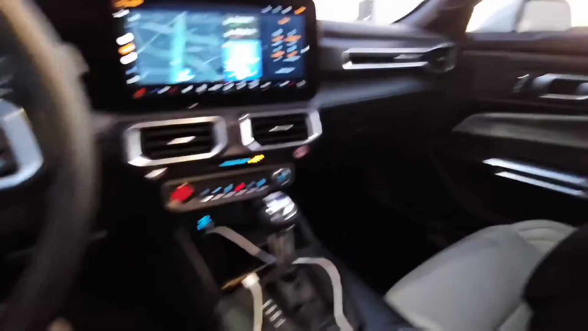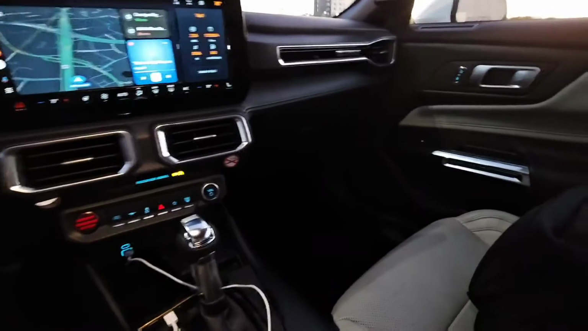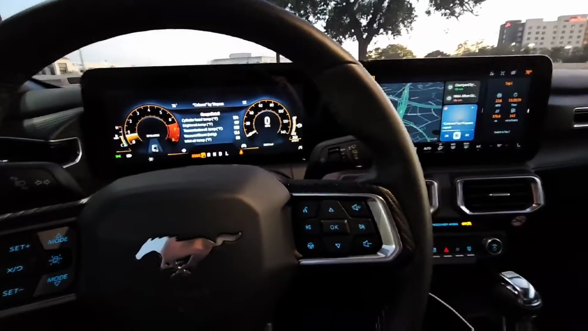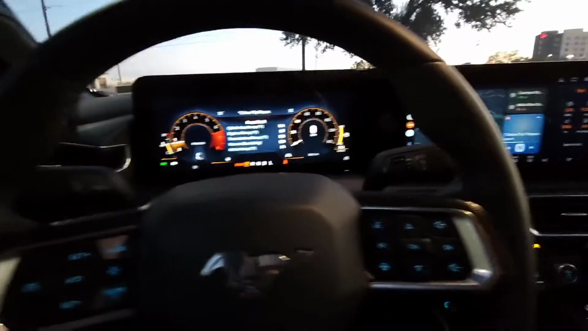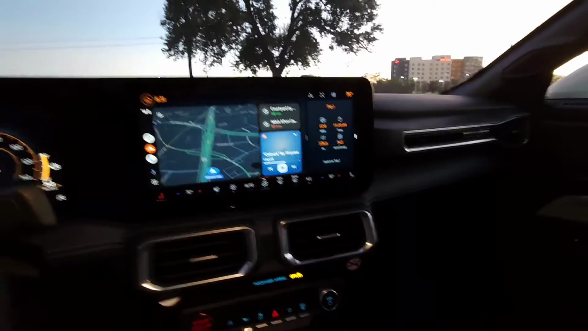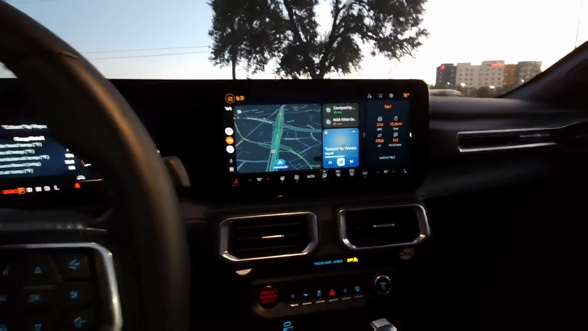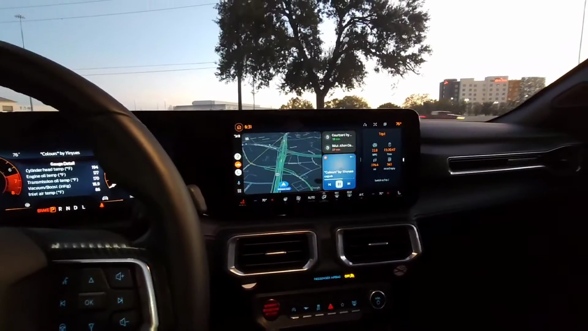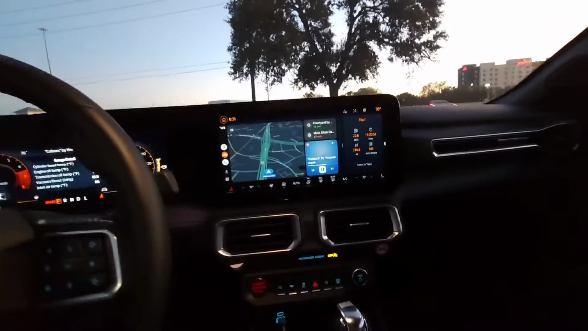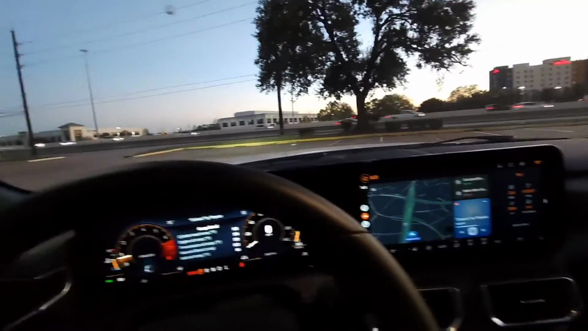So this is pretty much geared towards a different demographic, the ones that are not pure driving enthusiasts, which may disappoint those group of people and drivers. This is more adopting the changing trends of electronics in the car. So I'm not going to go much into detail because the cabin is pretty much very similar to previous versions.